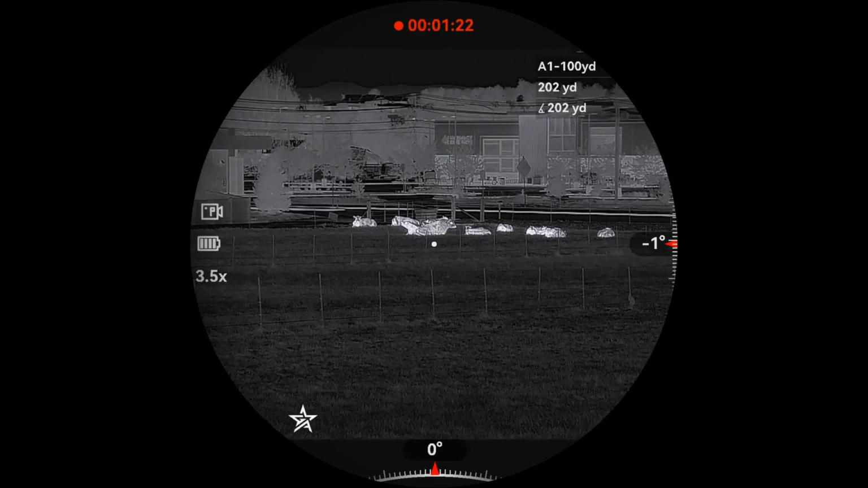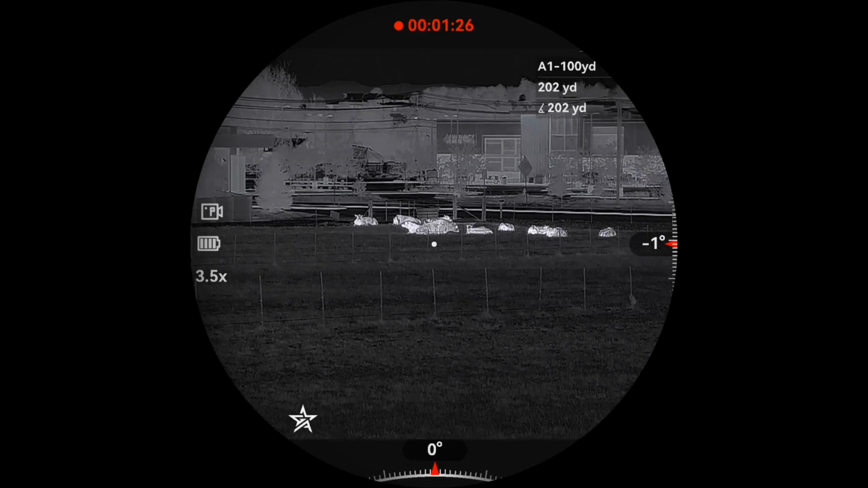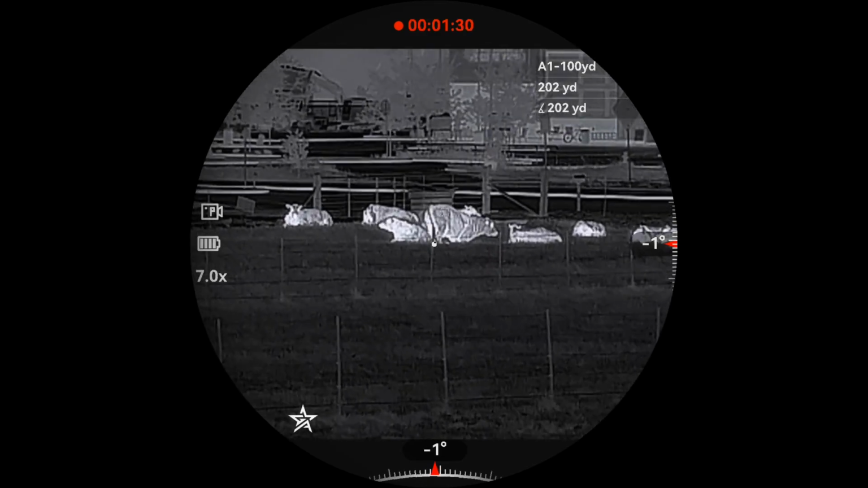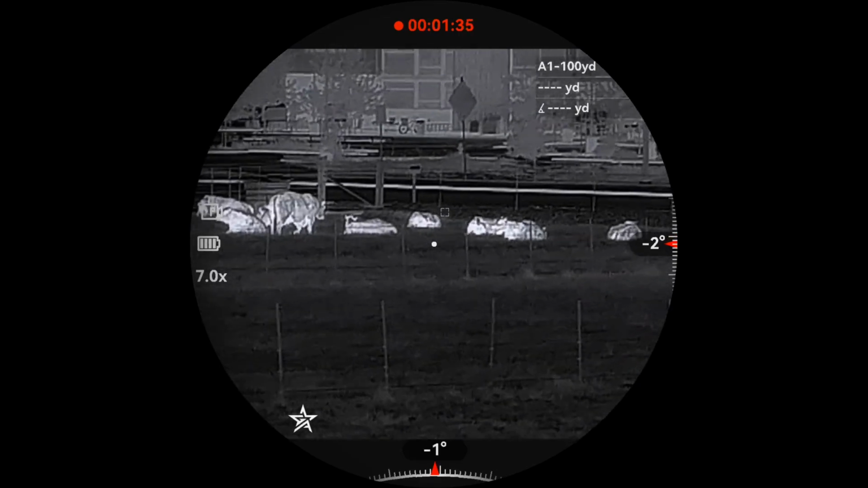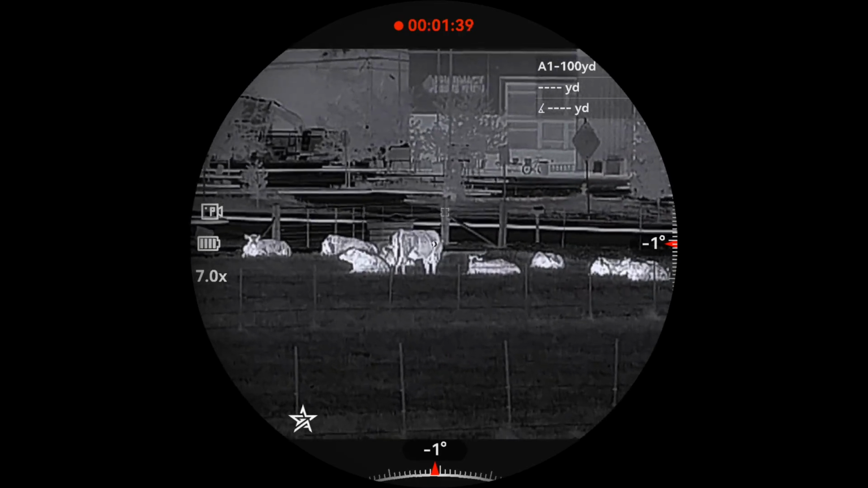Turn on the rangefinder here. So these cows are right at 200 yards, and so we'll just zoom in here. Take a look. So there's 7x, and for shooting out to 200 yards, that's pretty good.